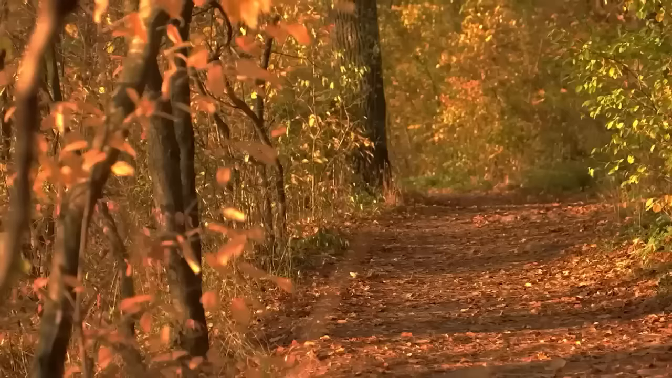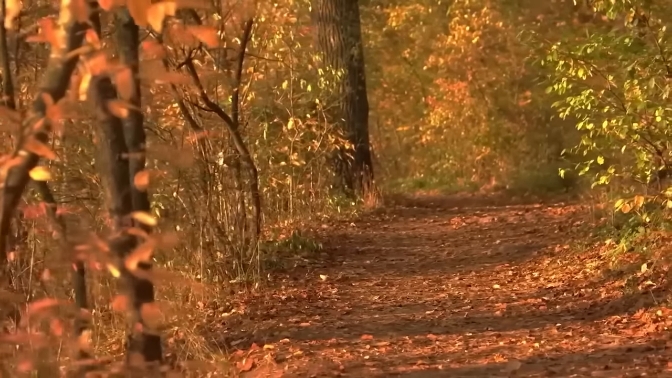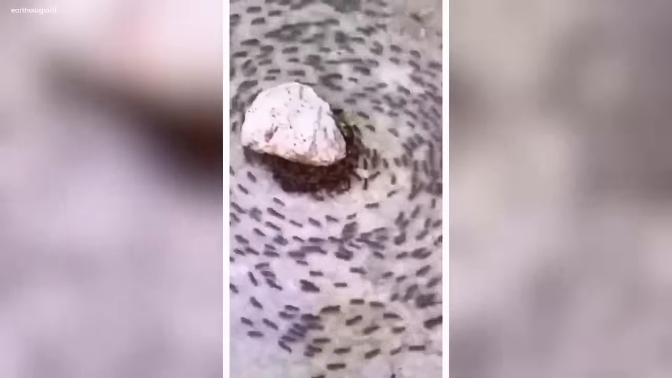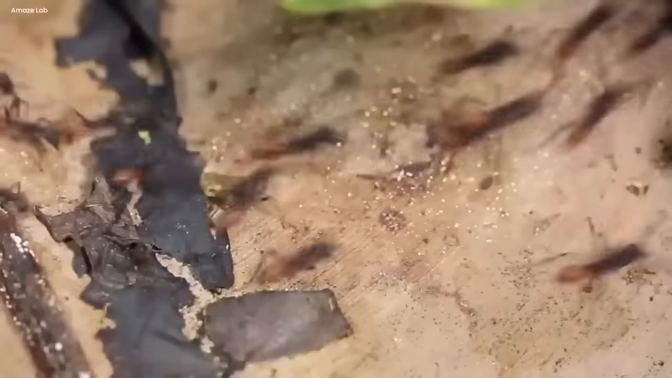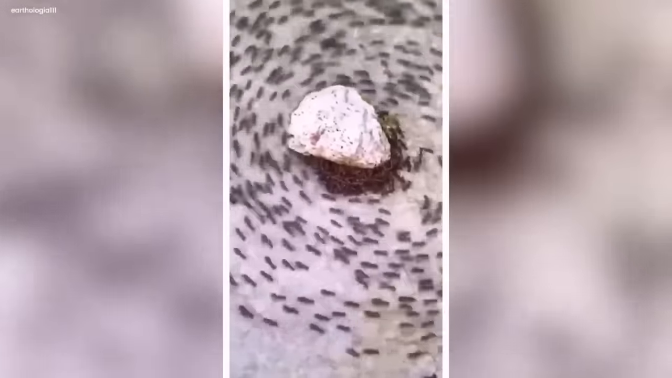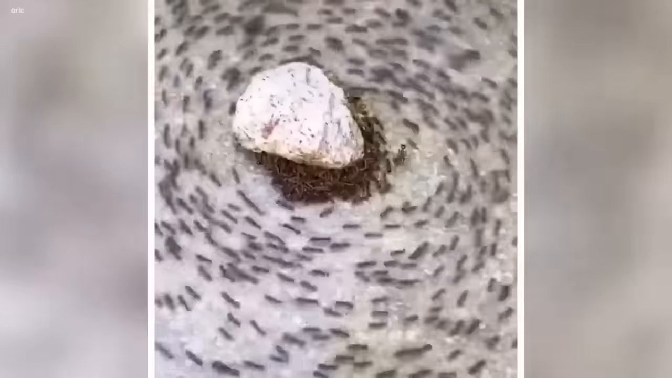Mysterious forest insect dance. Deep in the forest where the sun peeked through the leaves, a camera saw something strange. It was daytime and a group of insects circled a single stone. They moved in a never-ending loop, like a secret dance of nature. Each insect followed the one in front, almost like they had a special rhythm only they understood.